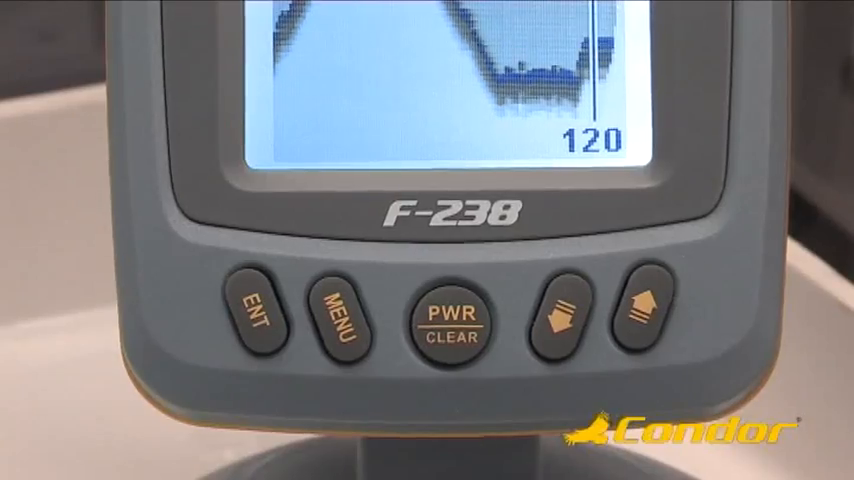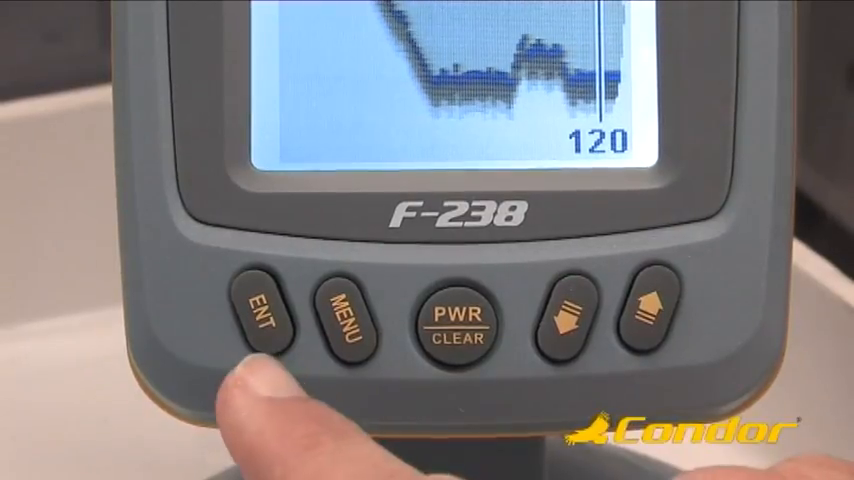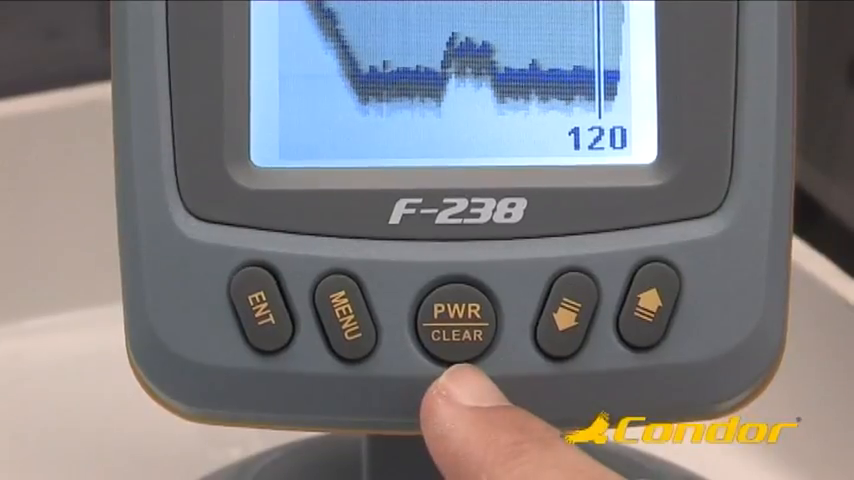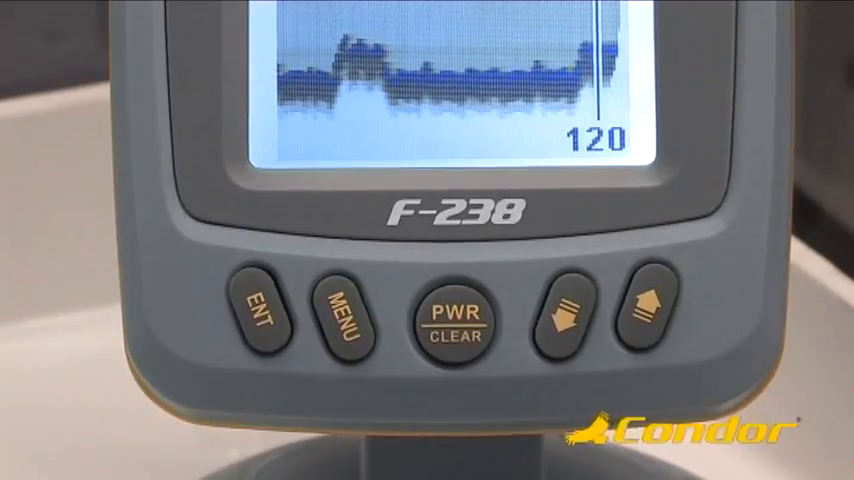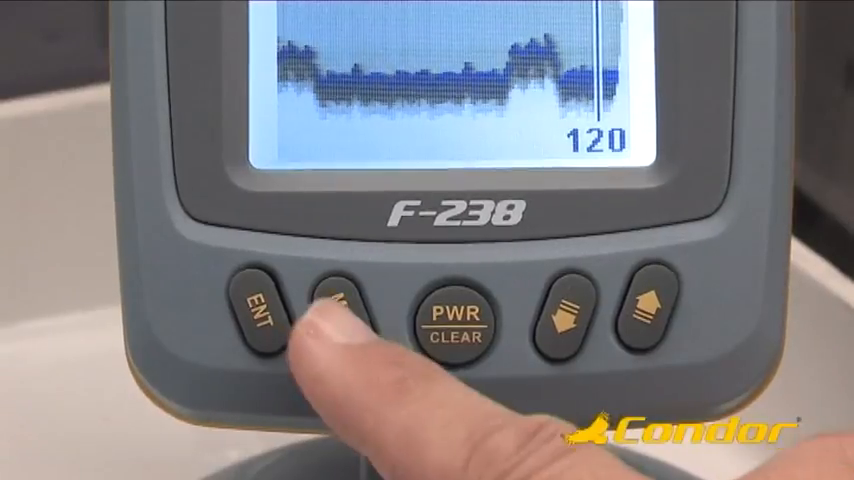Now let's look at the advanced features of your Condor Fishfinder in detail. On the front of your Condor Fishfinder there are 5 keys: the Enter key, the Menu key, the Power Clear key, and the up and down arrow keys. To access all of the functions and adjustments of your Condor F-238, simply press the Menu key.